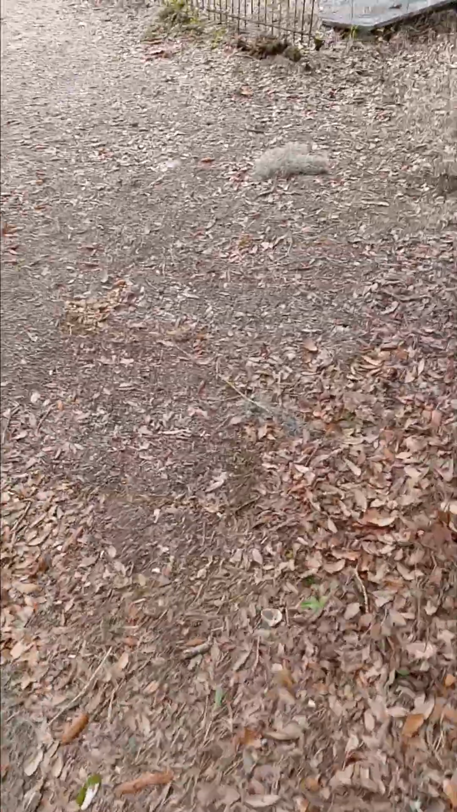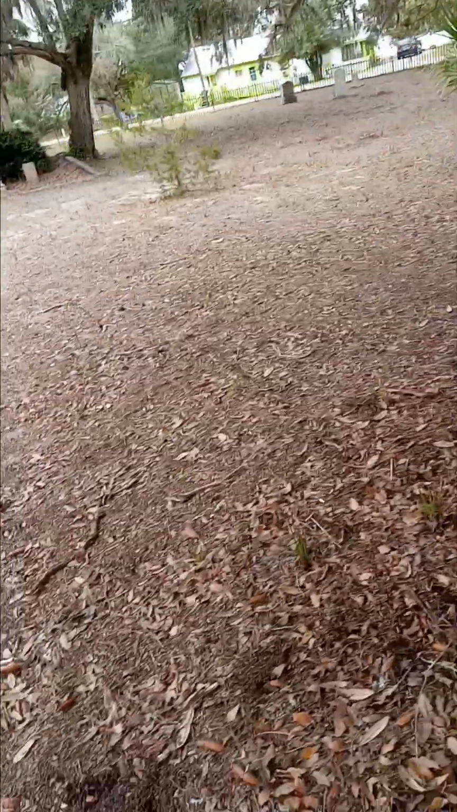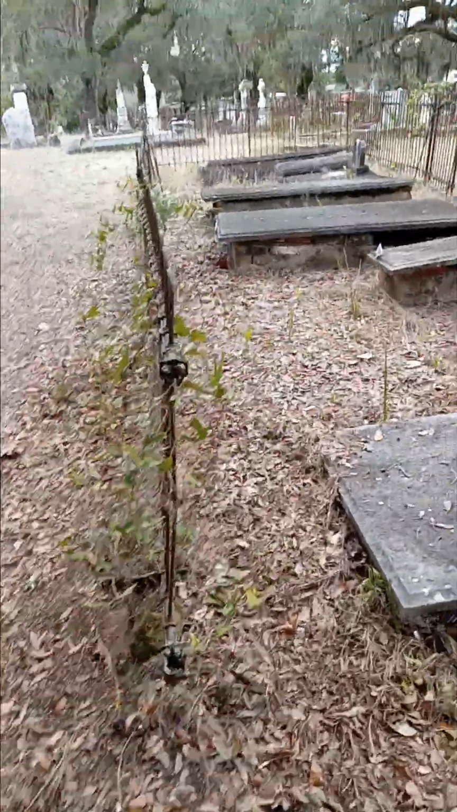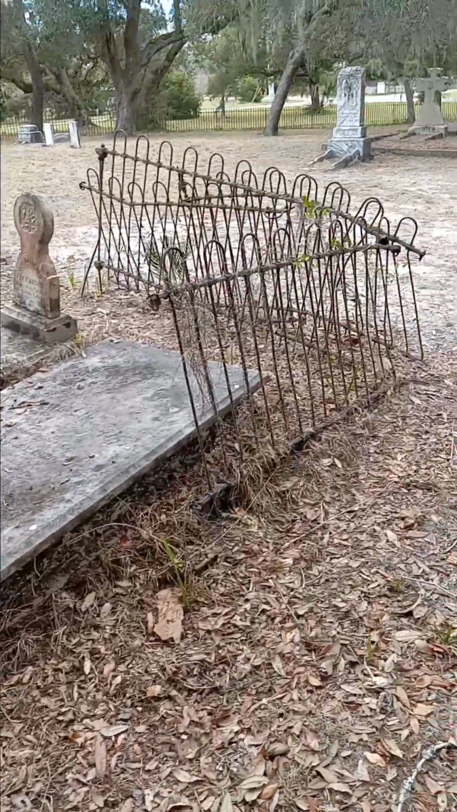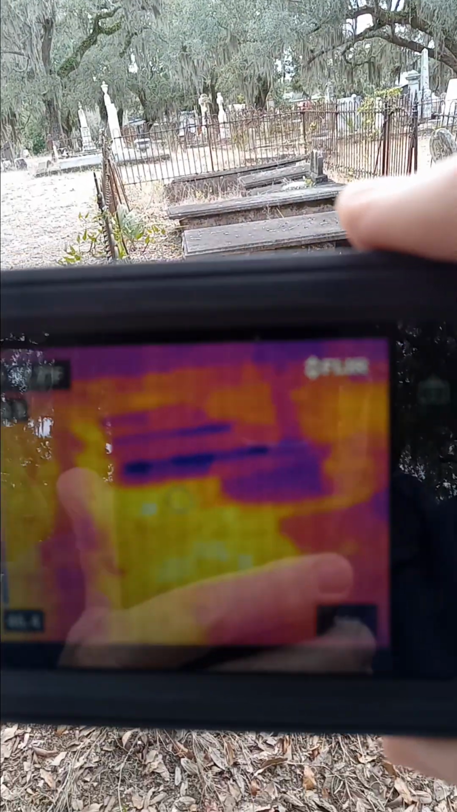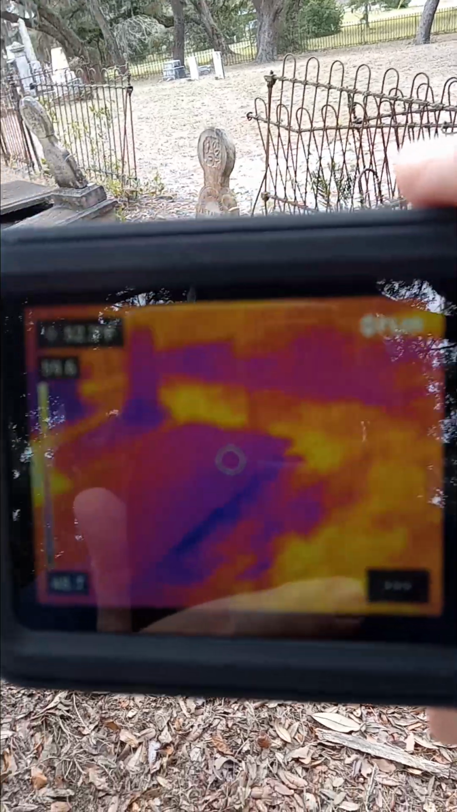Now, let's go over to this other family plot, which is on an incline going this way, or this one was on an incline going this way. So it's kind of like a draw here, a lower area that goes downward. Now, this area, the fence is in rough shape, but I don't see any warm air coming up here either. If anybody at home sees something that I'm missing, let me know.